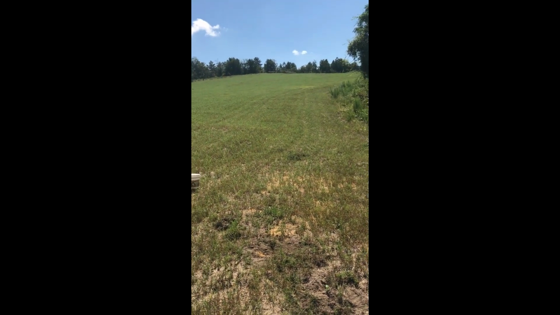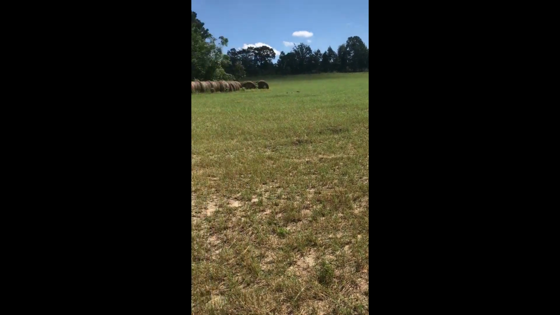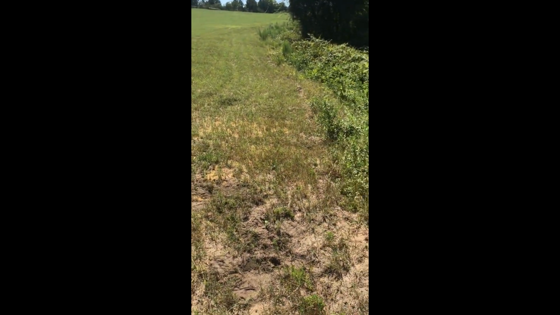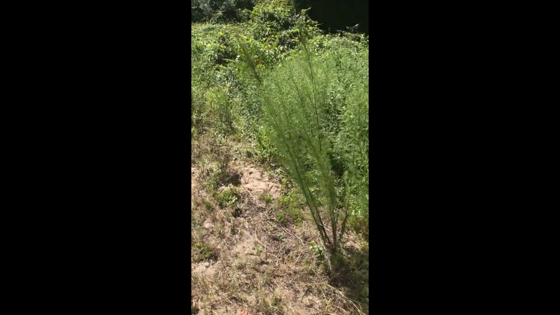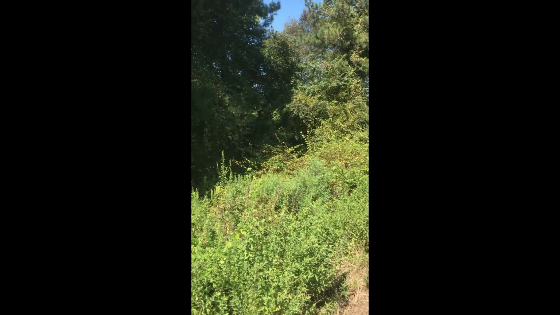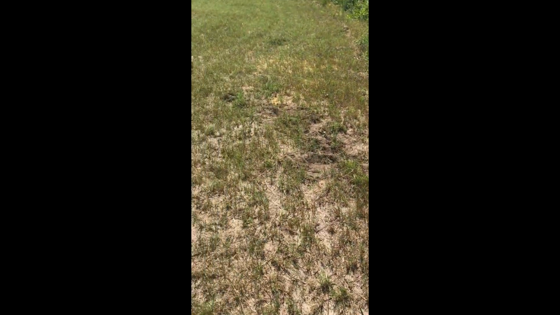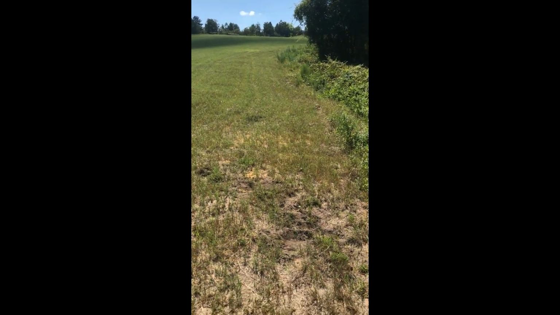Alright guys, here's what I've got. At this rolling hay field, there's some hay bales over there. There's some rooting going on right here, coming right off the edge of this field. Right through those woods, if you can see it, is a little lake, a pond. These pigs have been coming out here rooting right along the edge.